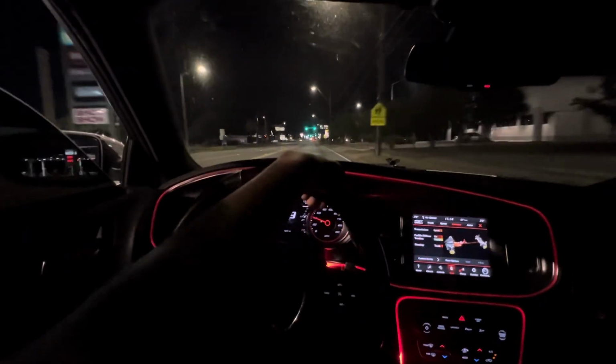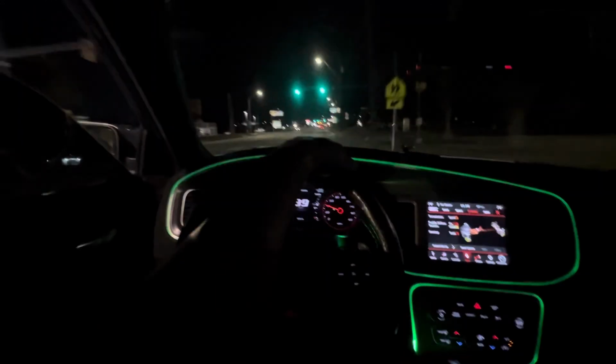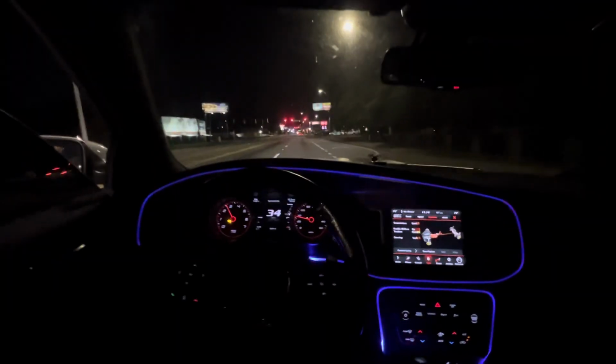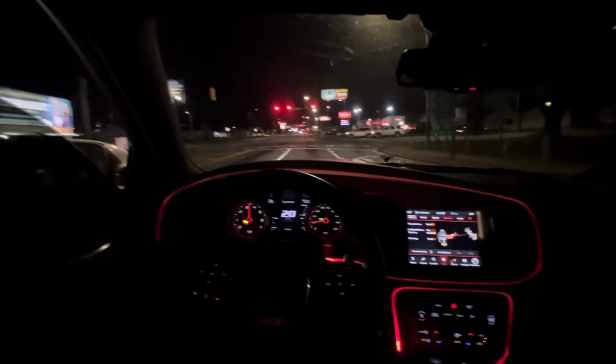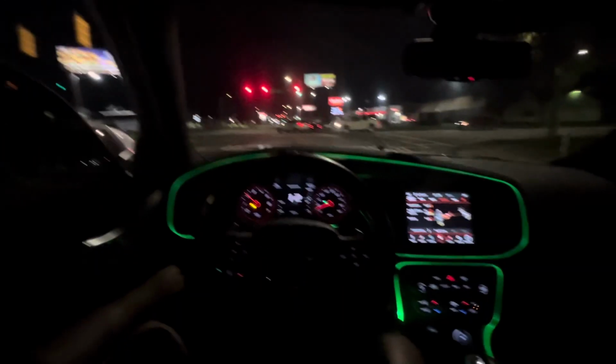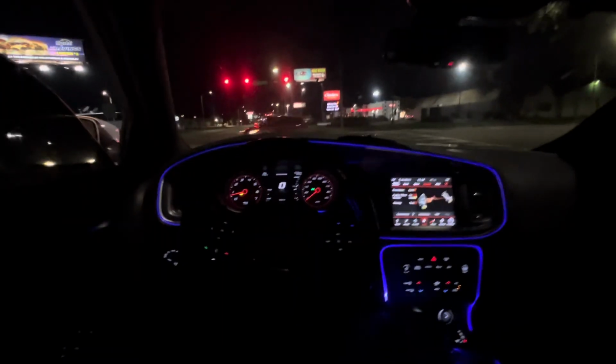I just rolled past a shutter with a pink cowgirl hat on, with a blonde wig. Oh, dang. That's the one that was talking about that burnt down? I ain't even know it with that one. Crazy, that been burnt down to the ground.